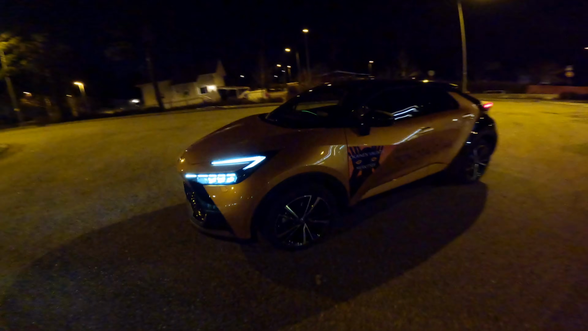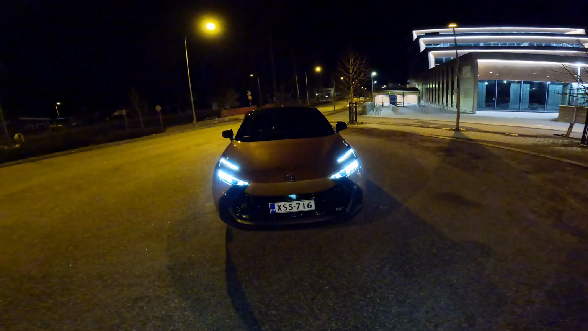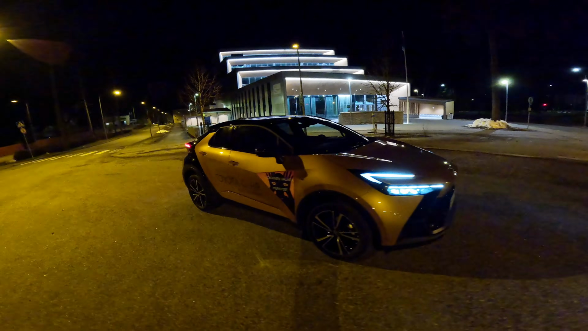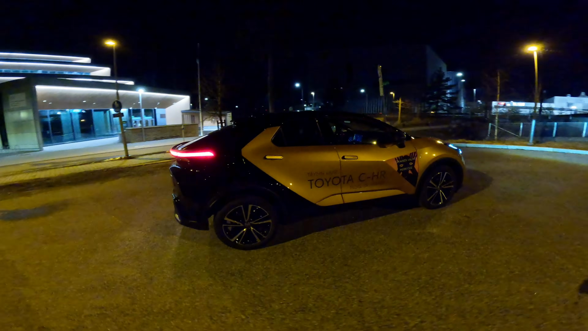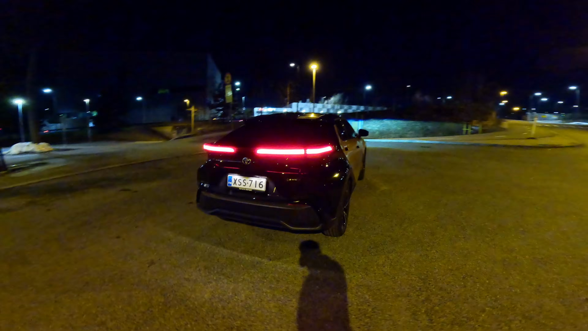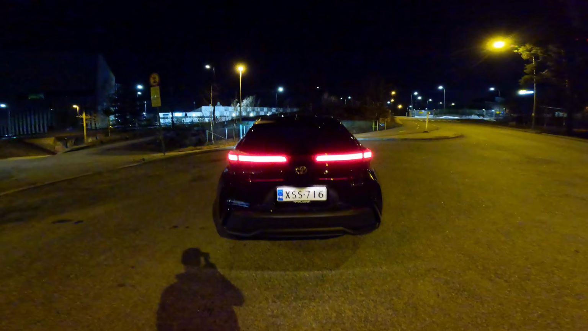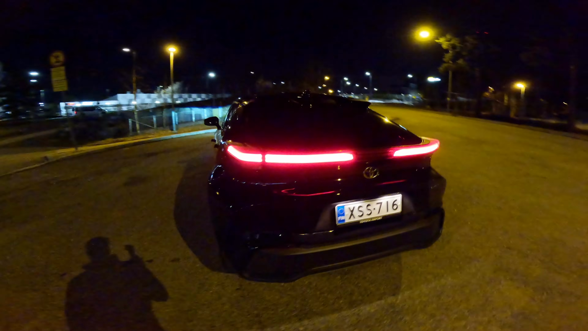Here you can see how bright the actual interior lights are. You can see as well how bright actually the front lights of the car are in the nighttime, and I think it looks very nice. And this two-tone paint color is really something I love that they did to the new CHR, instead of just putting a different color on the roof. It looks like a completely black car from the back, and these lights are just something else.